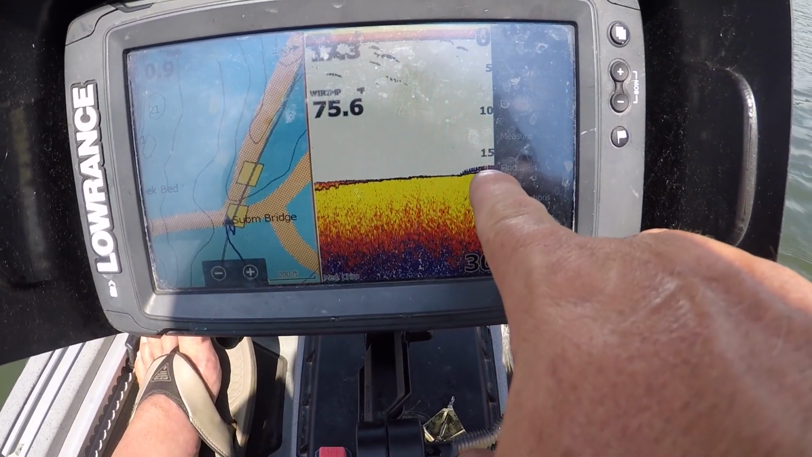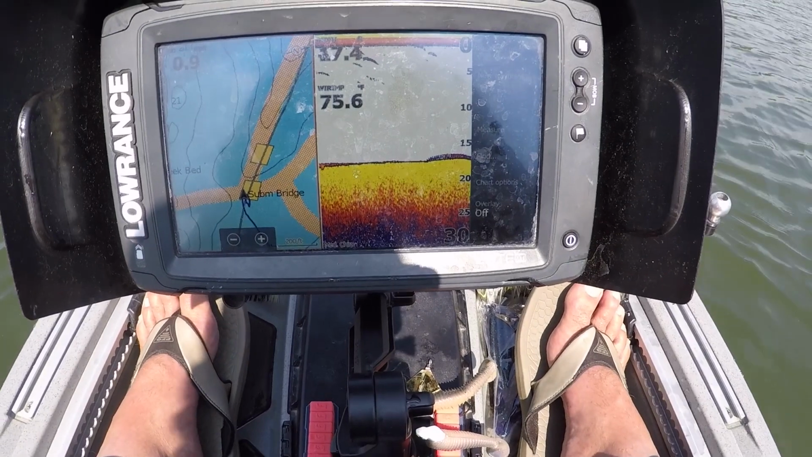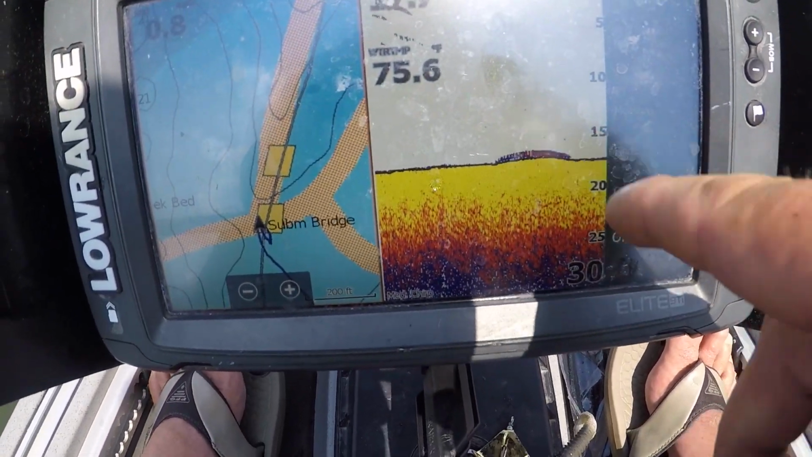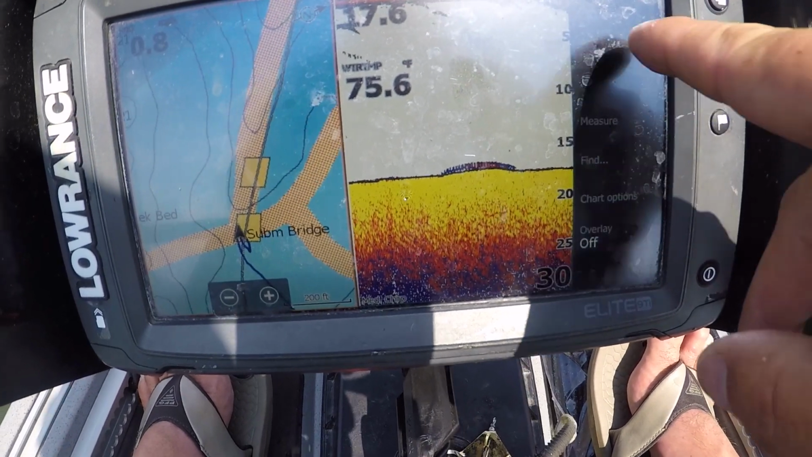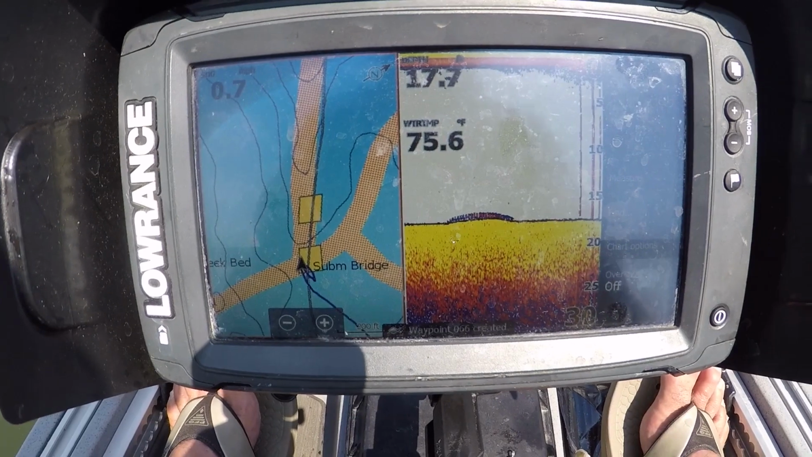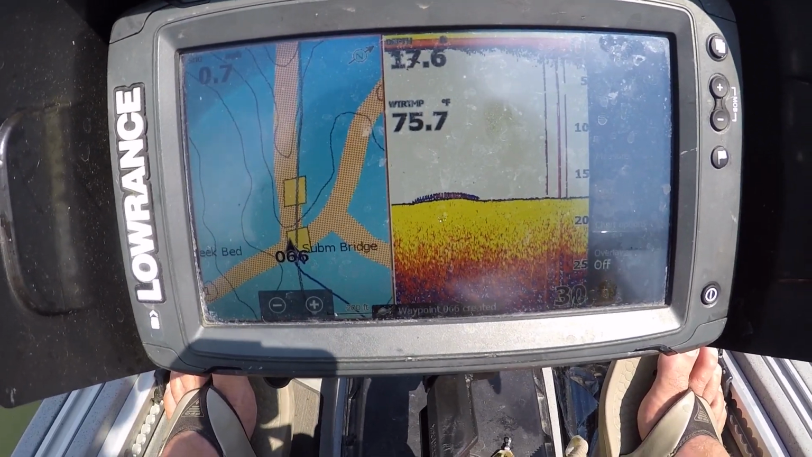And now look at this, I'm coming into some grass right there. So one of the things that you're looking for is those little bitty subtle differences. Once I see that grass, pretty much when it's in the center of my screen, I'm gonna hit a new waypoint, I'm gonna hit save, and then I can set that up as an electronic buoy line later on.